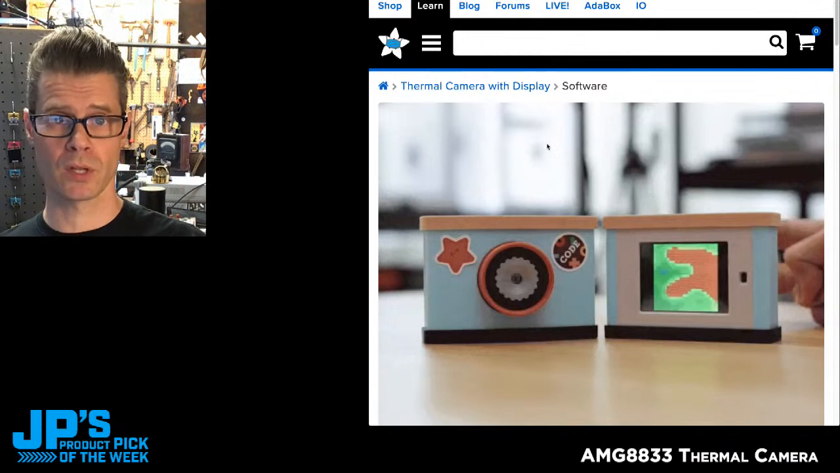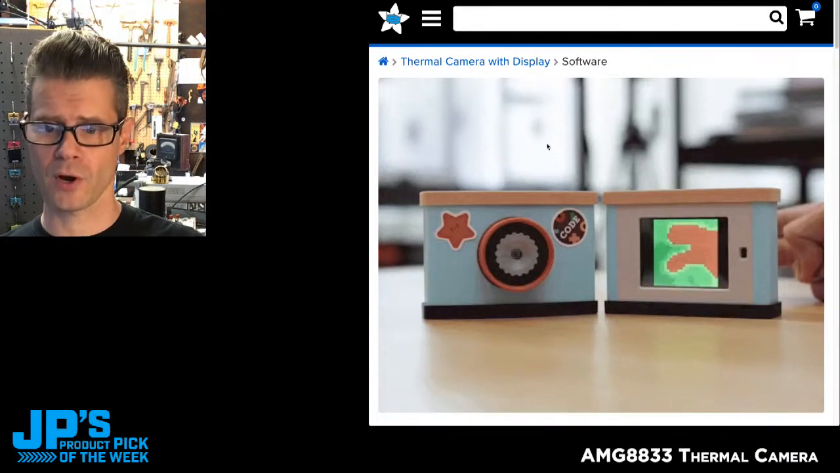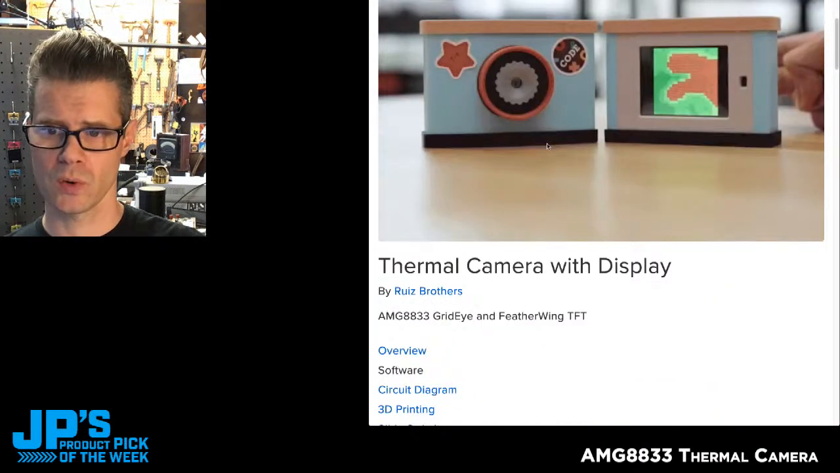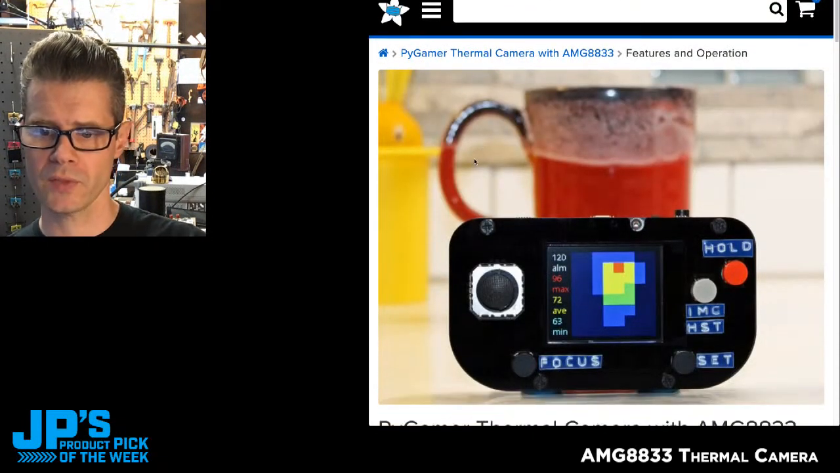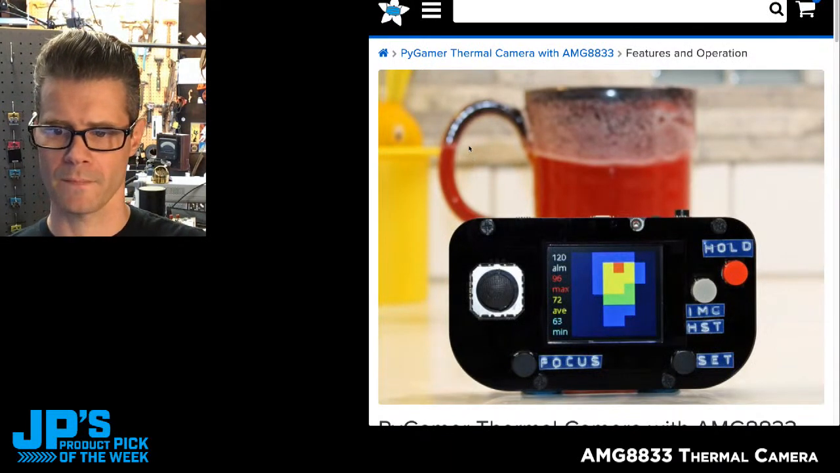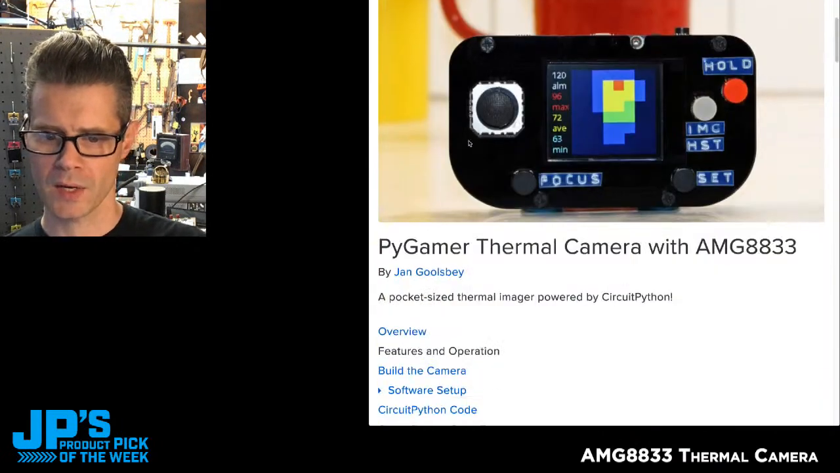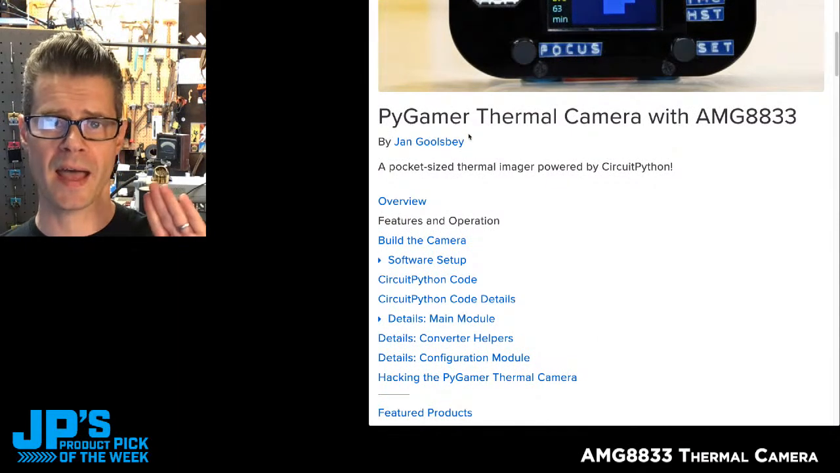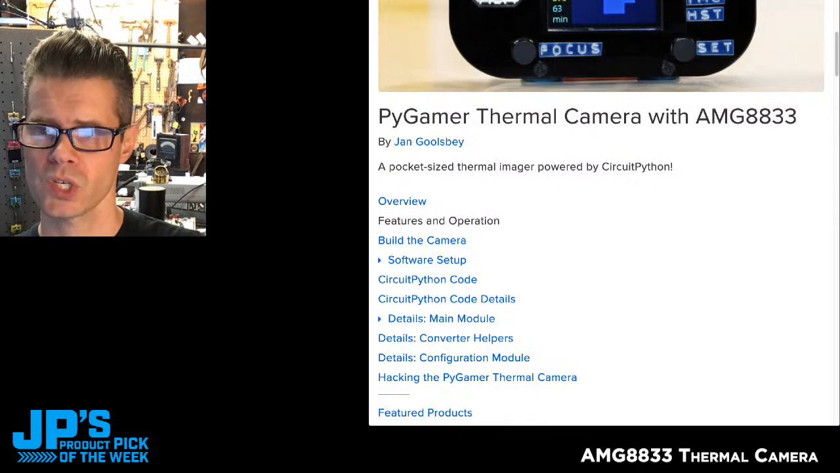So here's one very similar to the code that I was just running that uses a TFT feather wing, a feather, and the sensor to do a thermal camera made by the Ruiz brothers with a really cool 3D printed case here. Here is the Learn Guide that C. Grover created that I was showing before. There's an earlier version of the sort of stickers to let you know the functionality. And this will take you all through the setup, as well as details on the code and some converters and helpers that are being used.